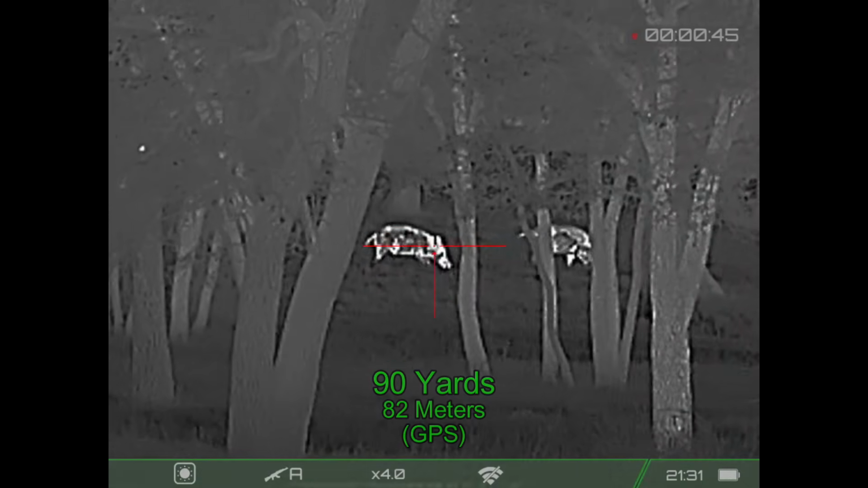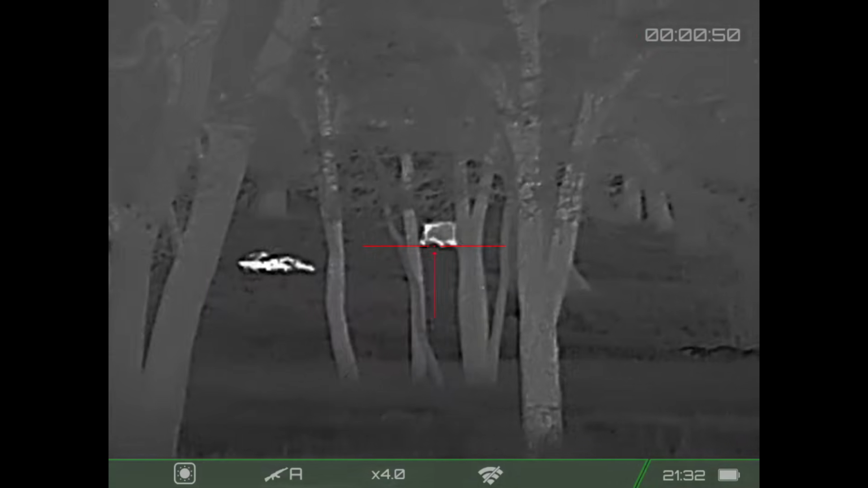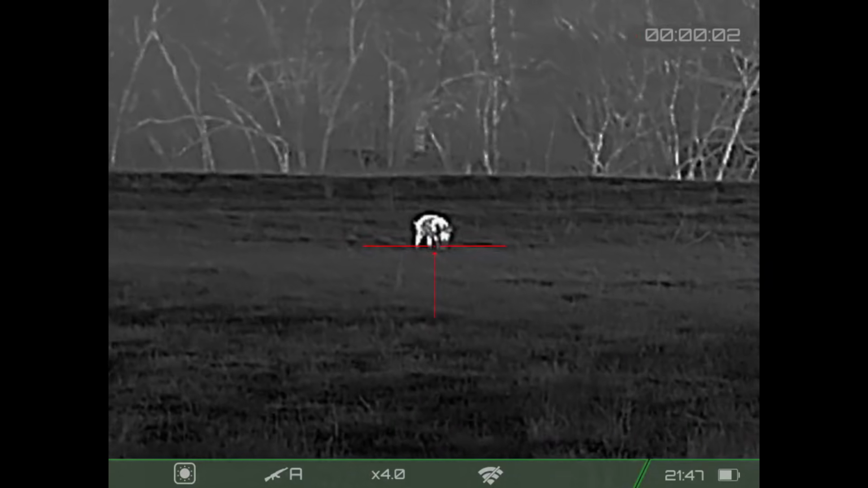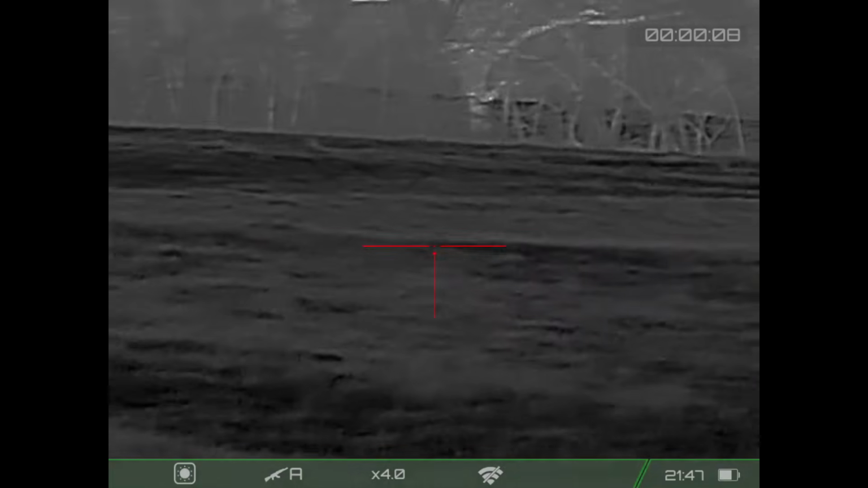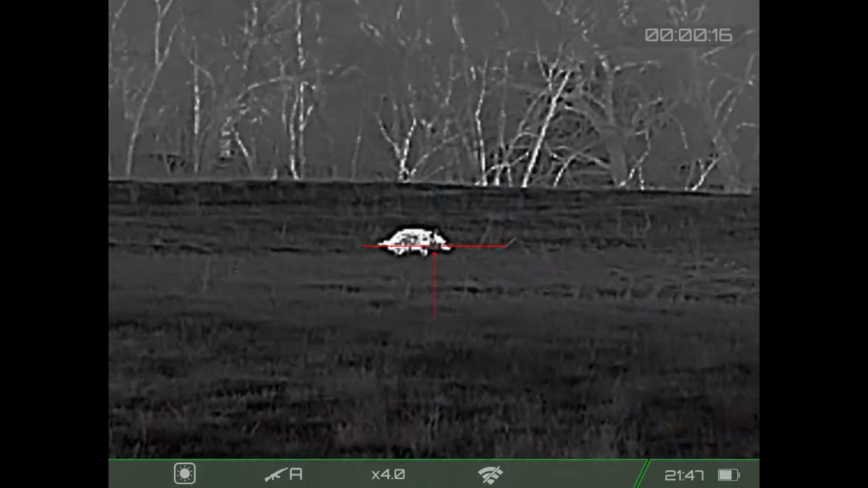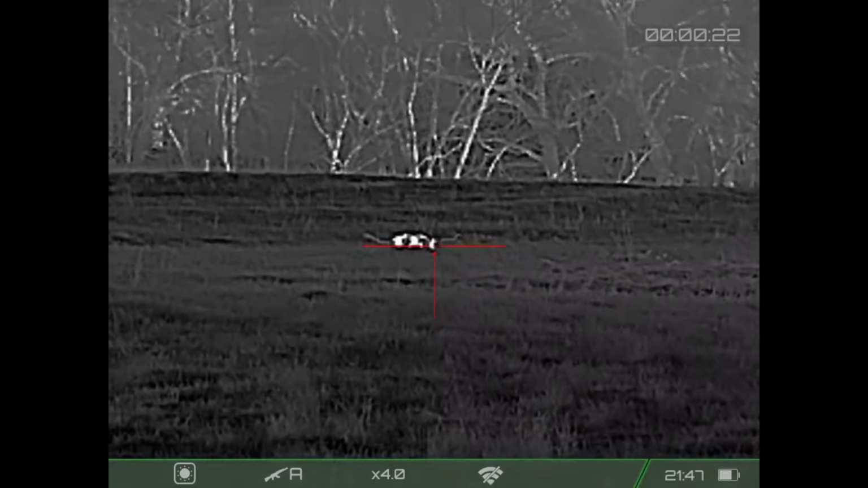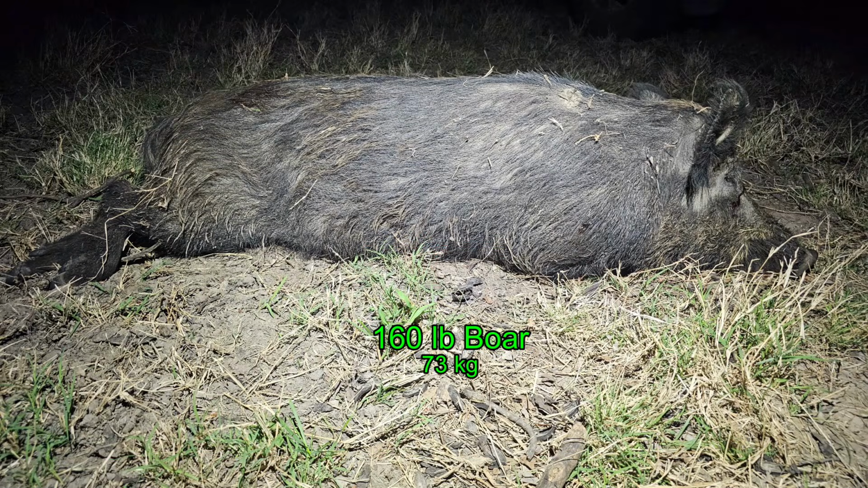Well, I just couldn't take it anymore. I figured they were going to take off in any moment, so I decided to go ahead and... The second one takes off. I've got a 100-pound boar down. And a few minutes later, the second boar comes out on the other side of the hillside, out into the same field, in an area where he can't smell me, and so apparently I'm no longer here. And a quality assurance shot. And the last boar of the video turned out to be 160 pounds.